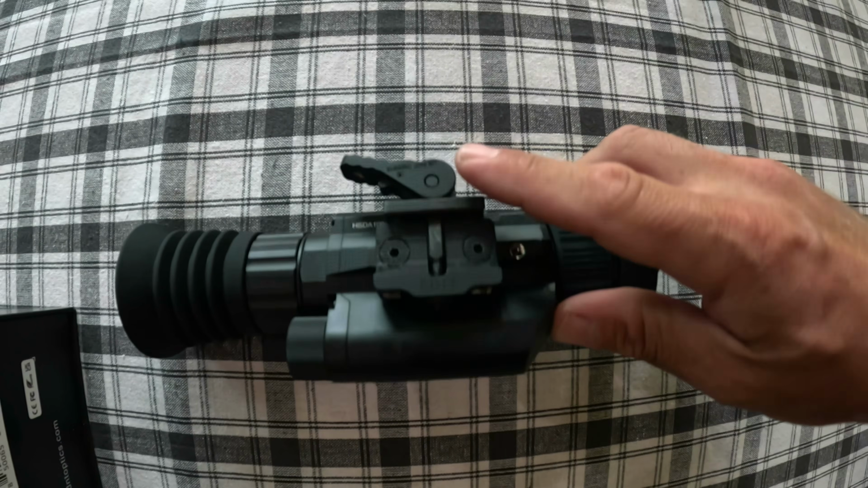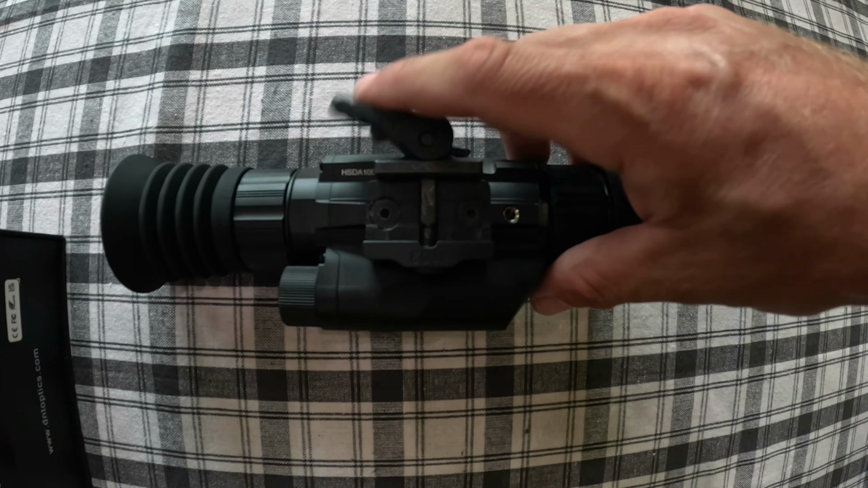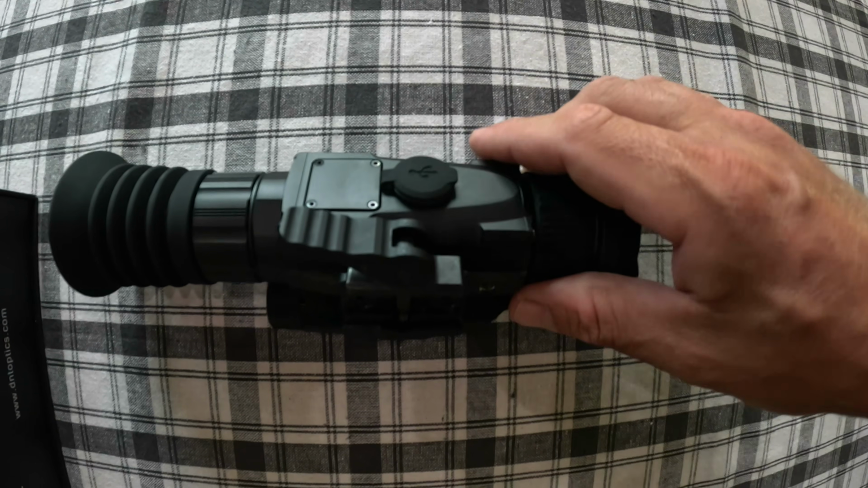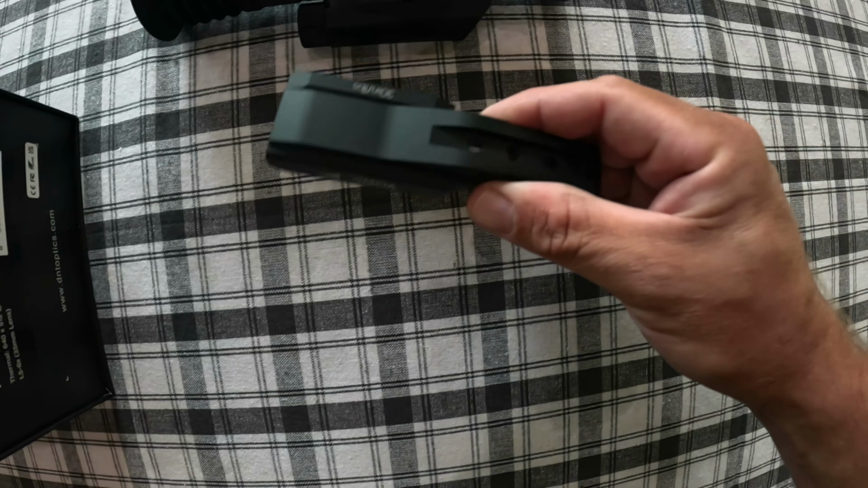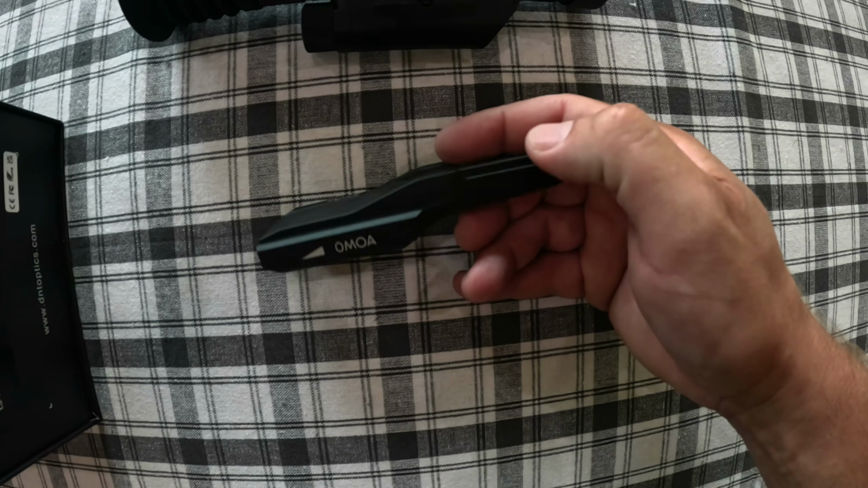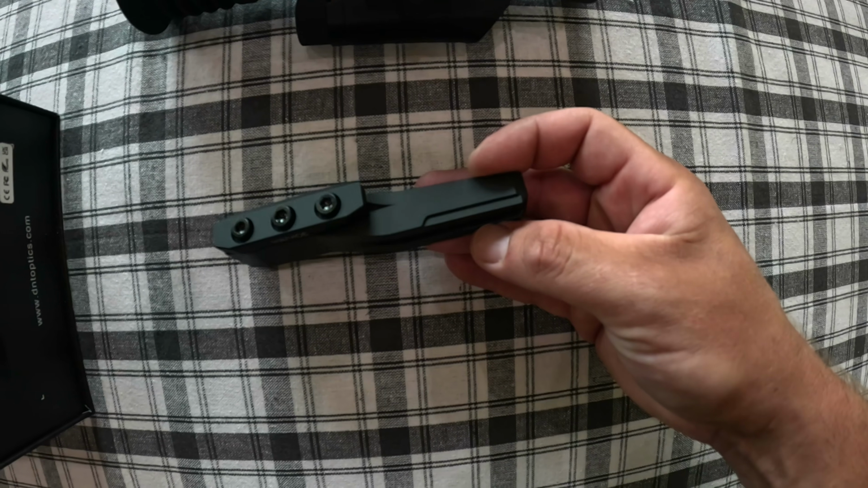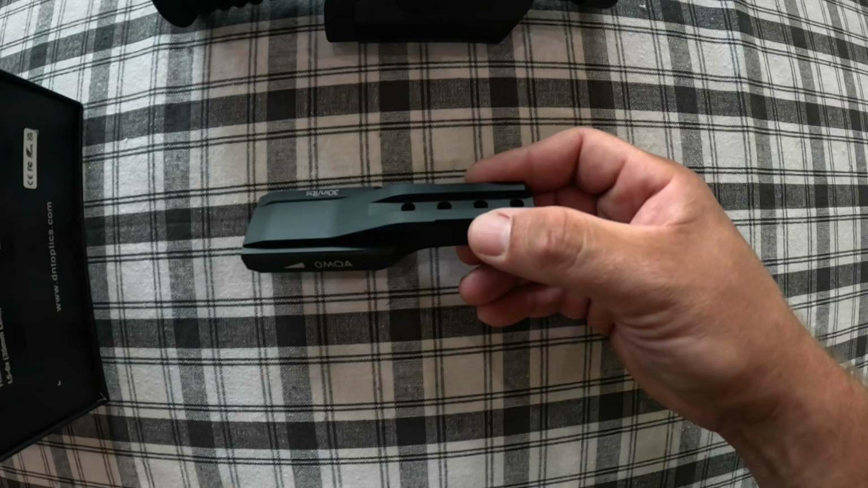So it's worth noting I purchased the extra ADM, that's American Defense Manufacturing, clip-on mount. That does not come with it. If you want this to be quick removable, I do, because this works so well as a monocular. In the box, it's going to come with a standard permanent mount, and this actually has a little bit more elevation, which is preferred if you're going to put this in front of a rifle scope. I'll show you that here in just a minute.